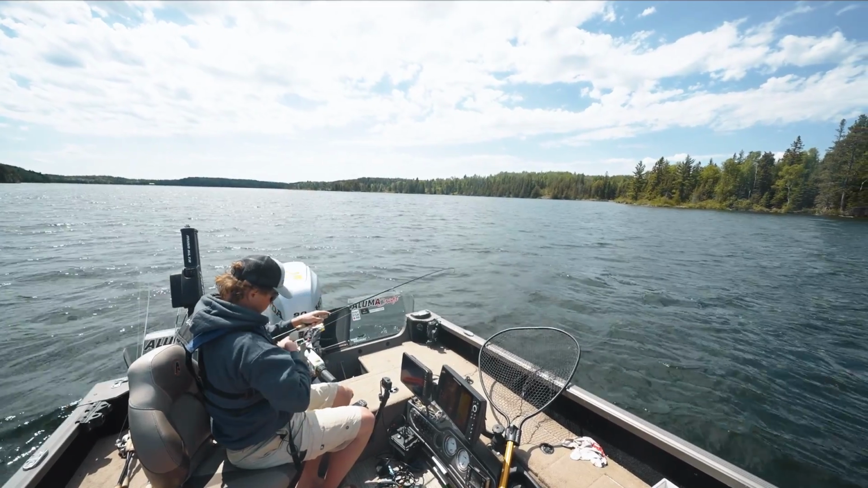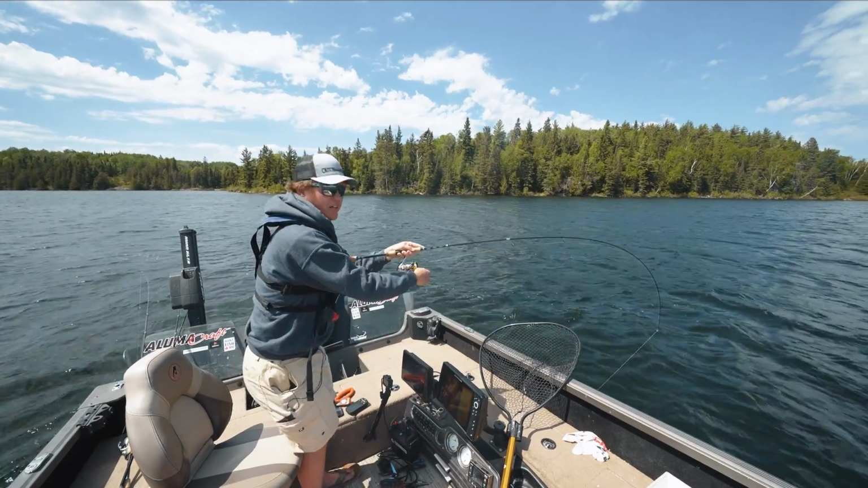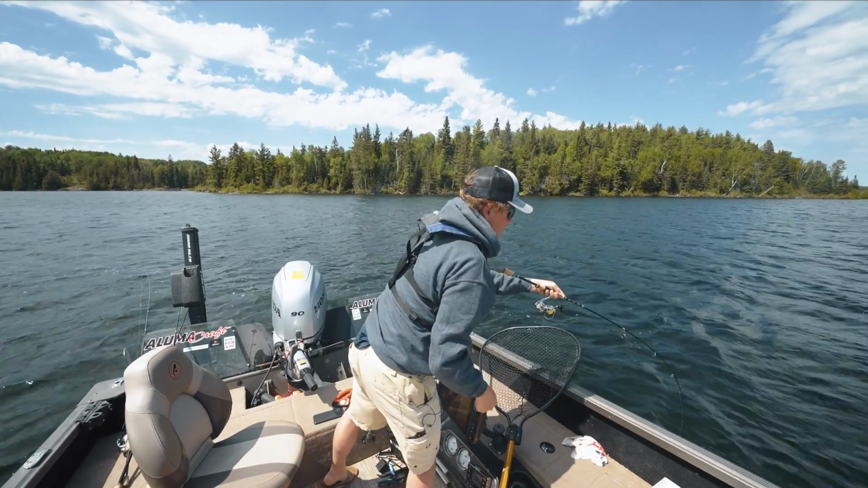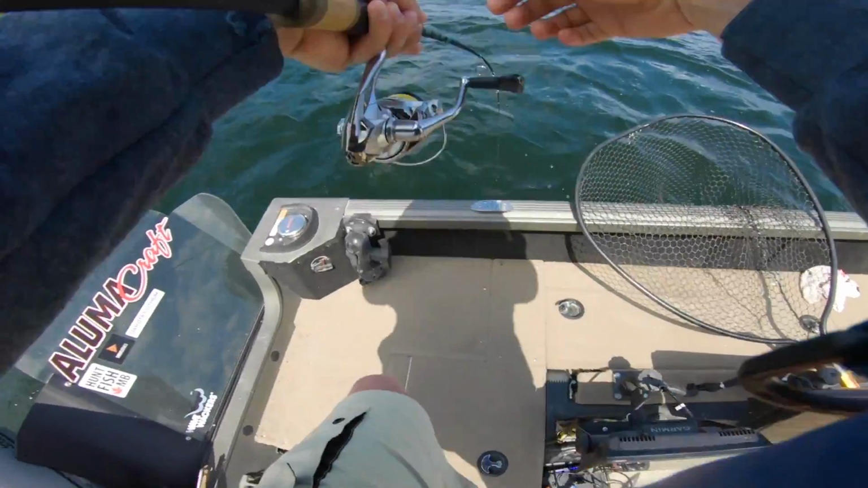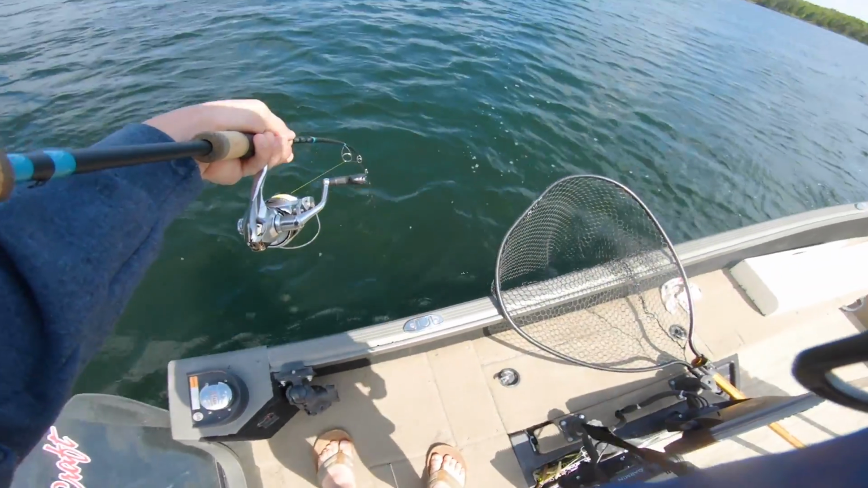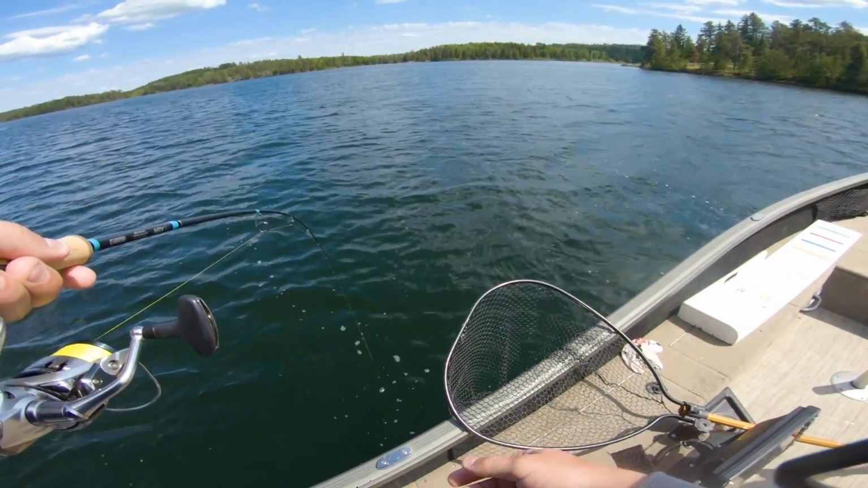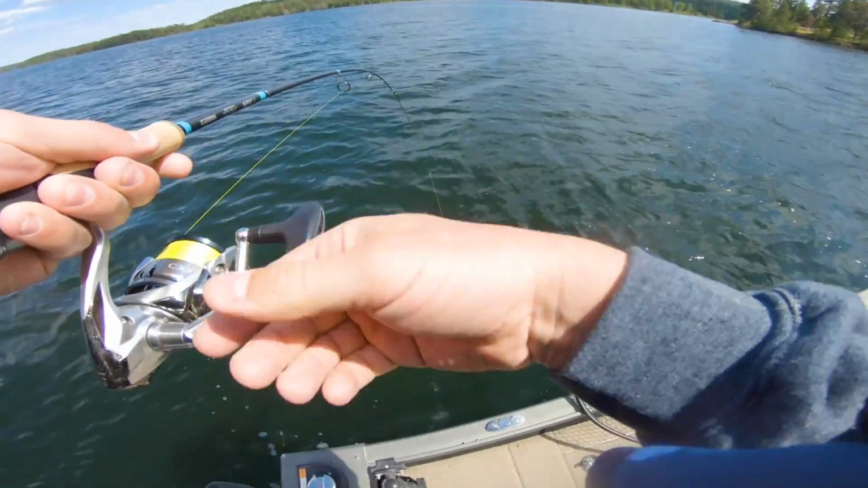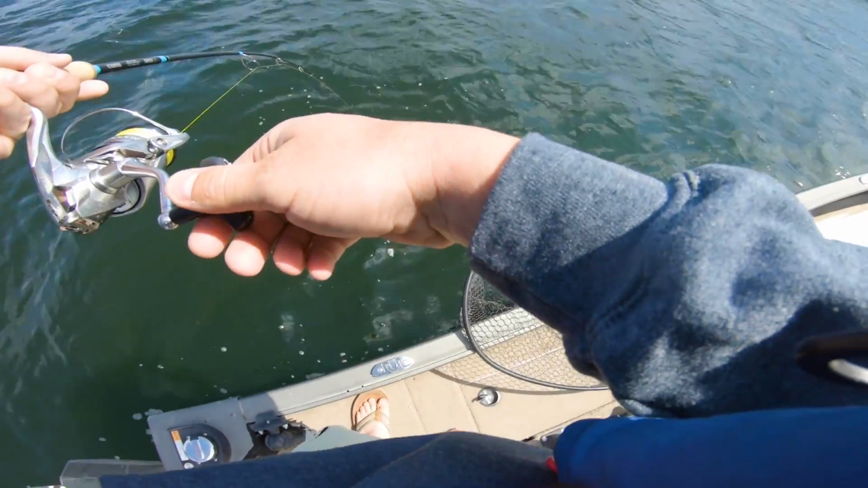Rod is just buckled. He's just staying down. Ooh, I do not like when that line touches the bottom of the boat. Look at that bend. As much as I'd like to use lighter line tomorrow to maybe finesse them, I don't know. They are just fighting so hard. It's coming up. Oh, come on, baby.